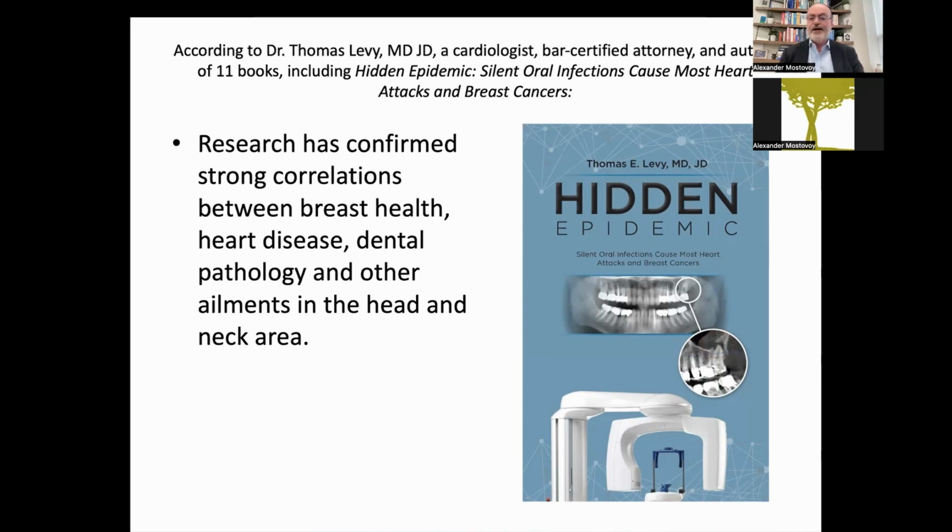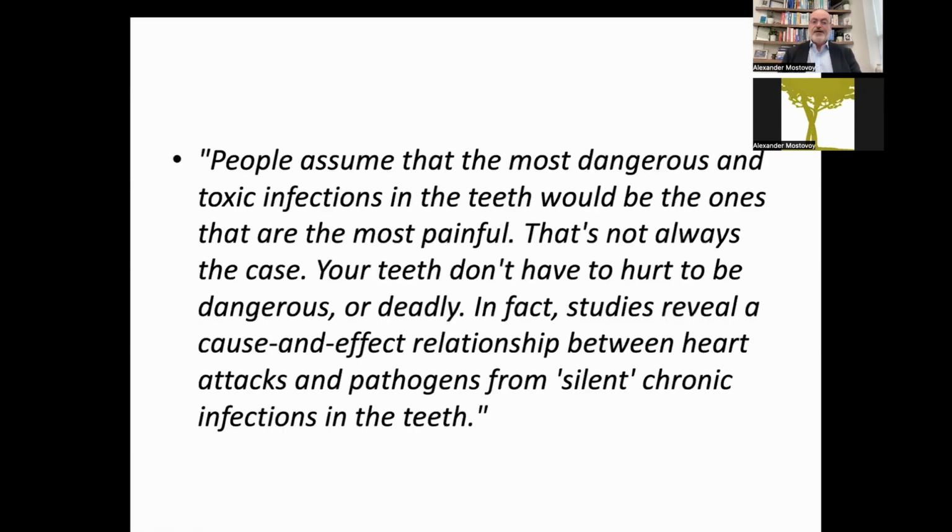And if you don't have the book, please get it. You'll see that there's a lot of research that has been done in this particular area, where there's a huge connection between so-called hidden dental infections and not just breast cancers, but also cardiovascular disease as well. People assume that the most dangerous and toxic infections in the teeth would be the ones that are most painful, but that's not always the case.